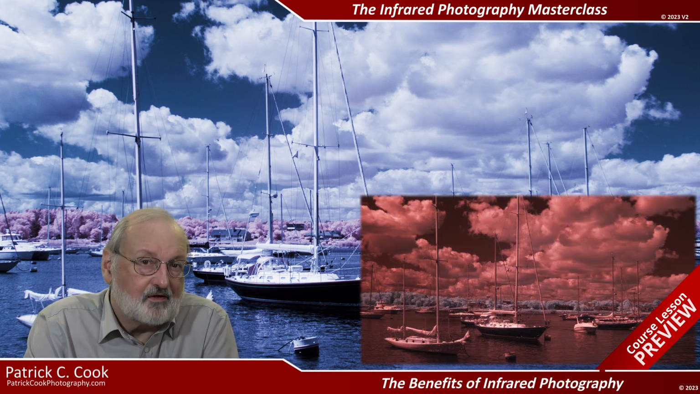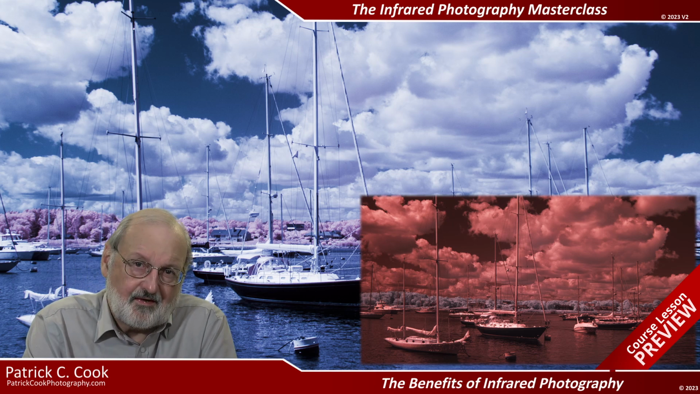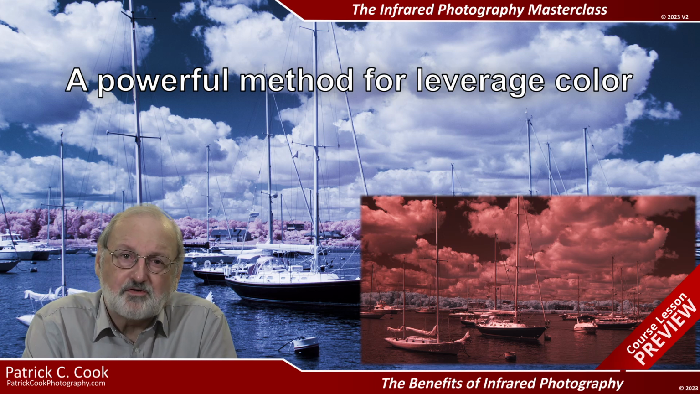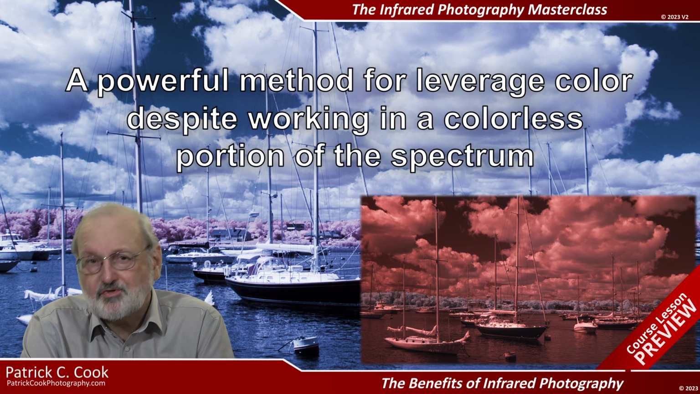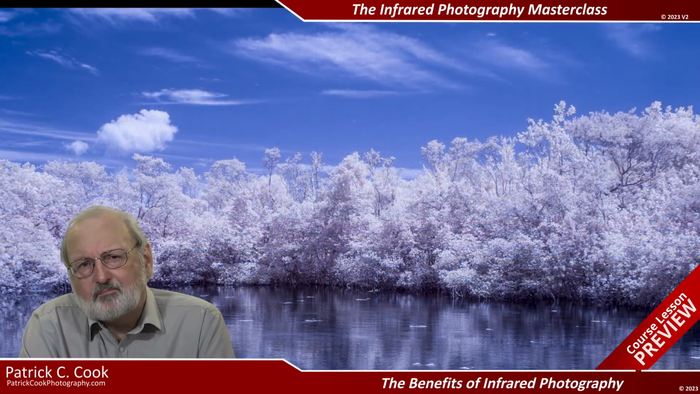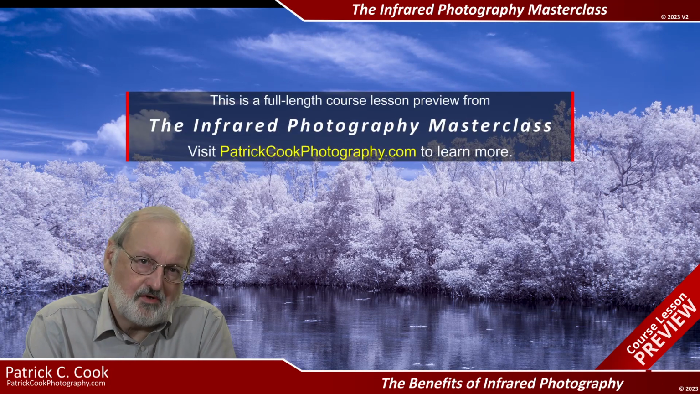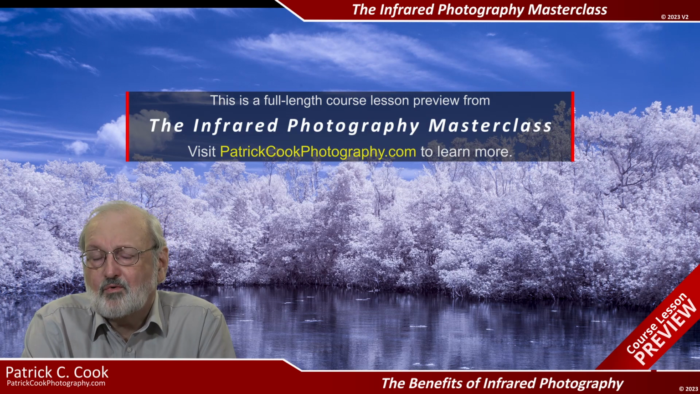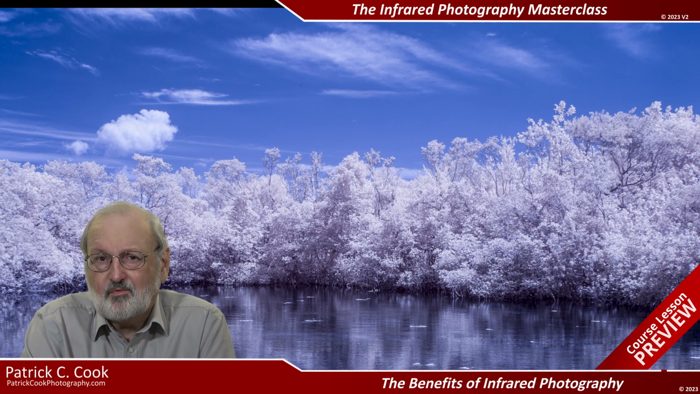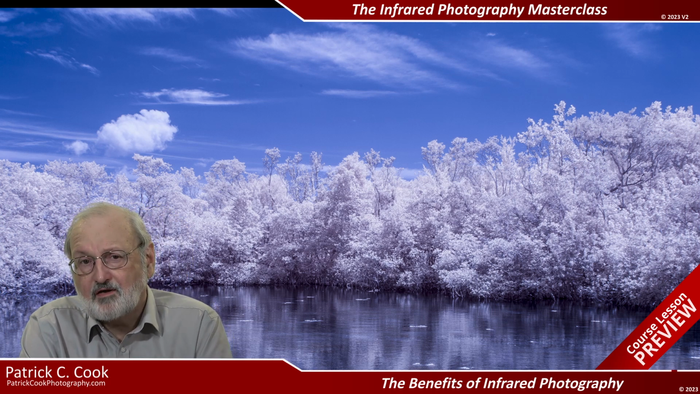This gives our images a color tint that we can use to manipulate colors of our images. As it turns out, this is a powerful method for leveraging color despite working in a colorless portion of the spectrum. Rather ironic. I bring this up now to set the stage for understanding how color gets into images that are presumably recordings of colorless radiation. Understanding this one concept will empower you to create remarkable images as you move forward with infrared photography.